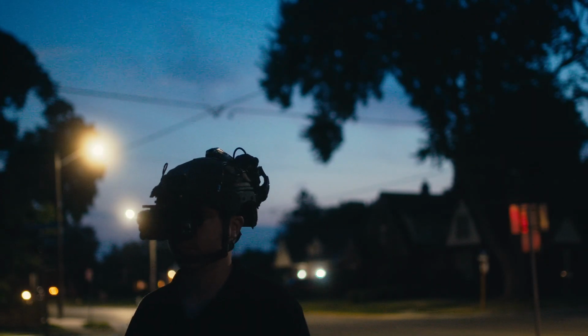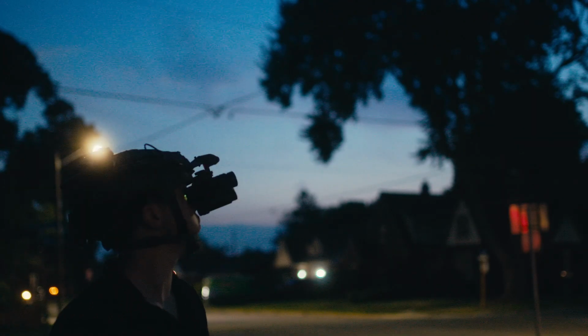Overall, the experience with two is just a lot more immersive. Your field of view is drastically increased, and you can definitely tell depth a lot easier as well. But again, I think this device is just super misunderstood. I think a lot of people are wanting this device to be the replacement for Gen 3 tubes. And it's just not. It's just not going to be that.